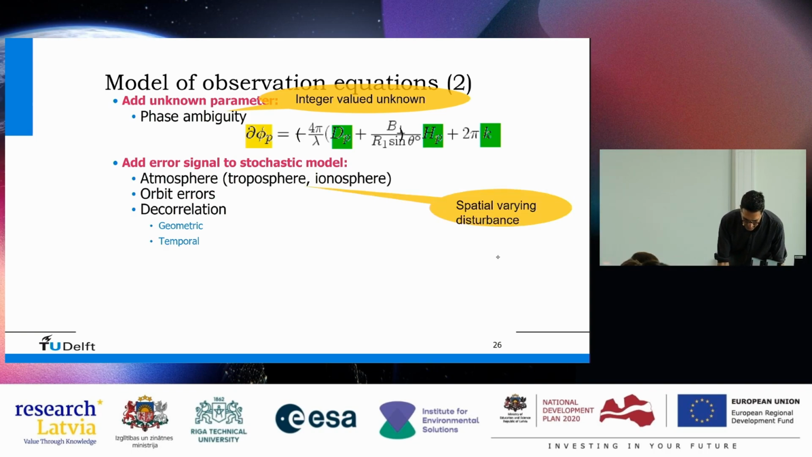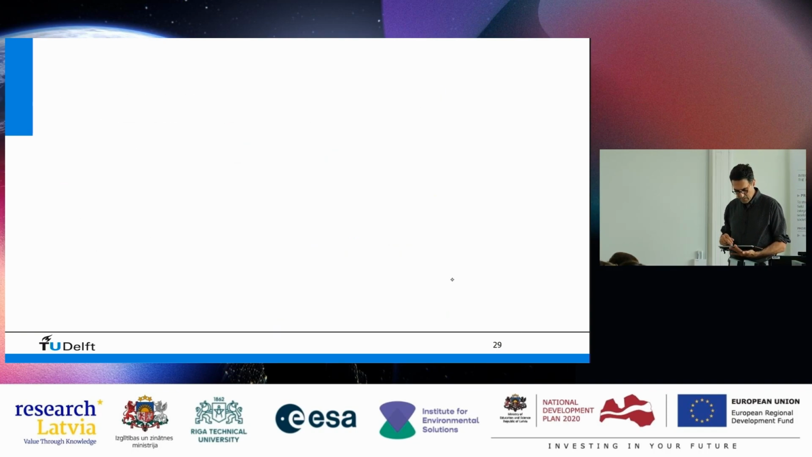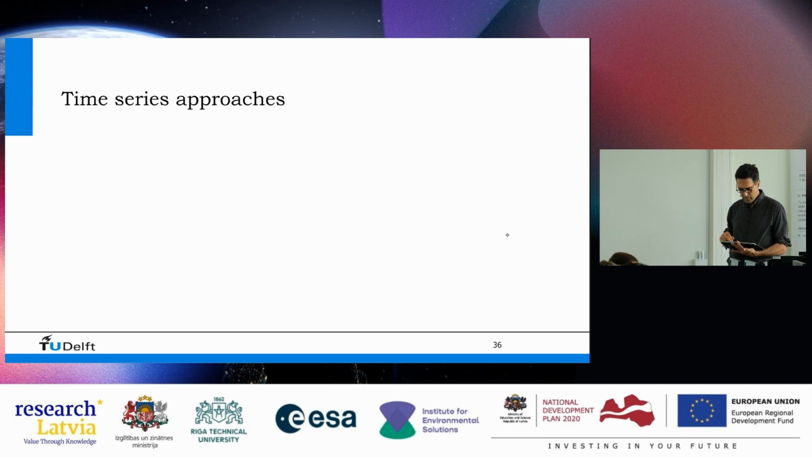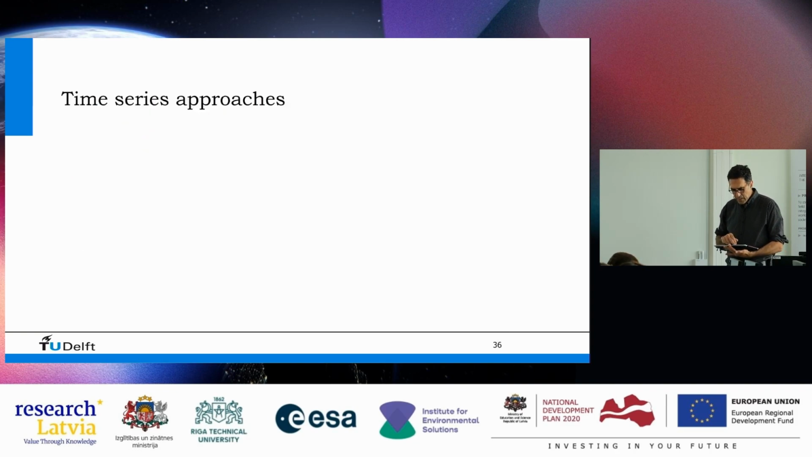Okay, then we have all these other things. So we estimate the atmosphere, the orbit errors. I think I have a picture of the orbit errors also. Let's see. This is already discussed. This one is also already in. Okay, no, this is not in here.